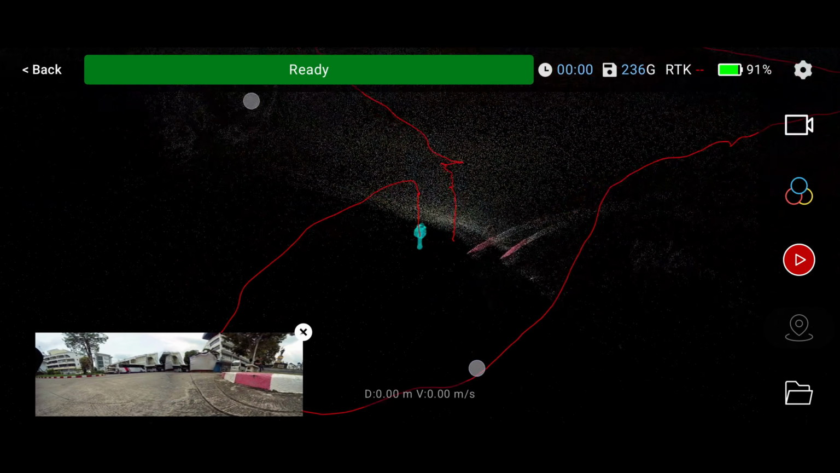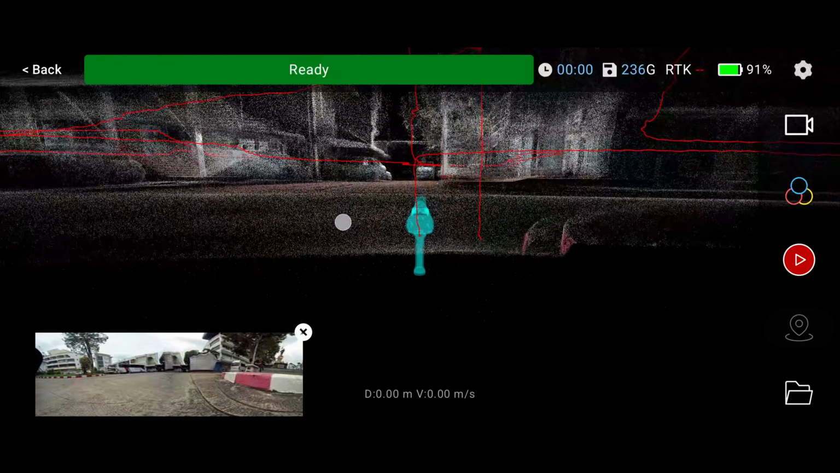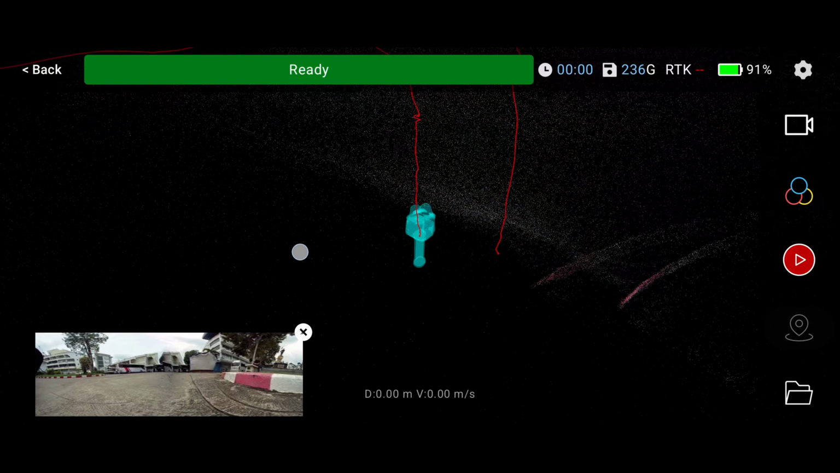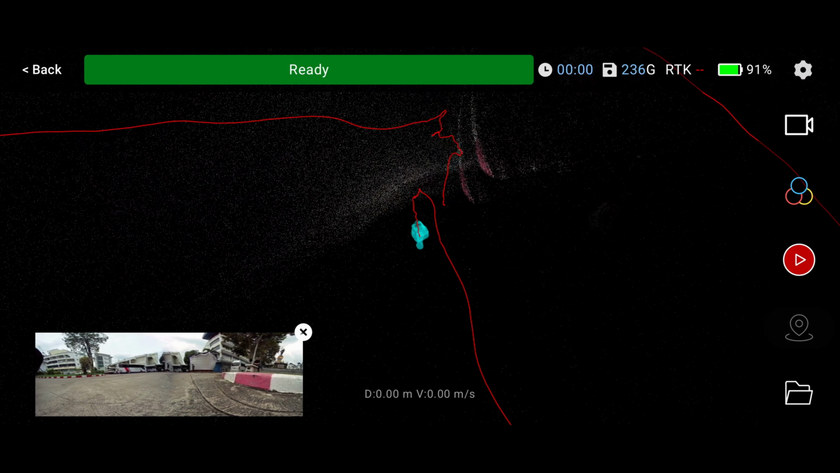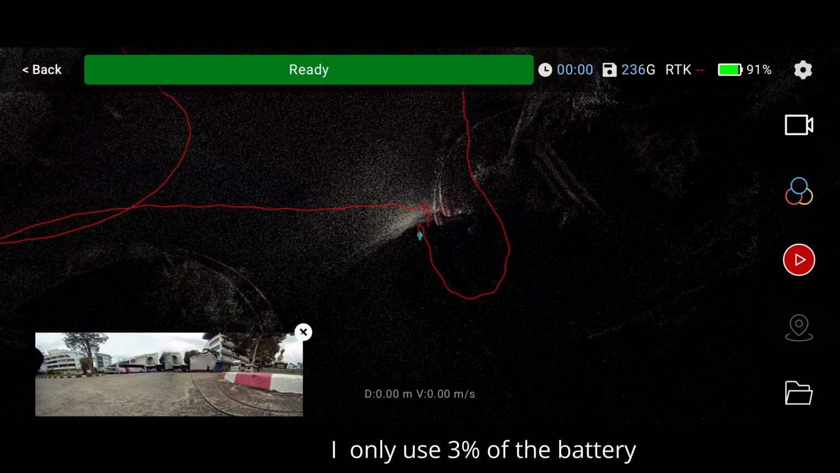Okay, you can see that the starting and the end point is drifting. I think it's drifting on the XY plane about 30-40 centimeters. So the SLAM algorithm will fix this when I do the post-processing.